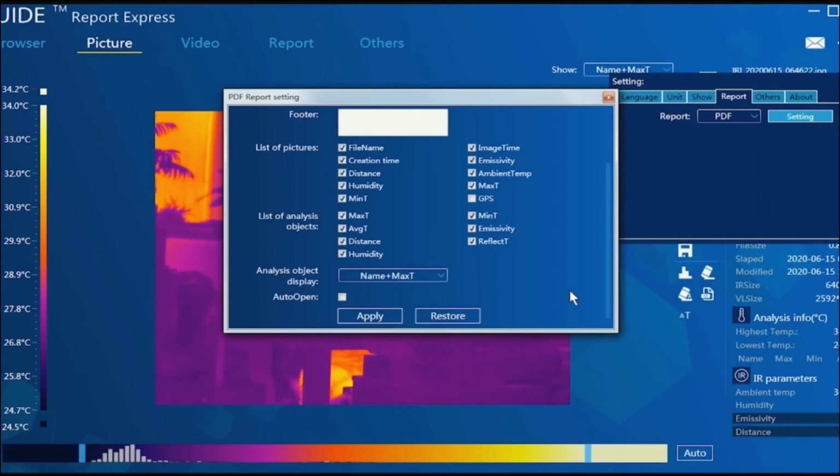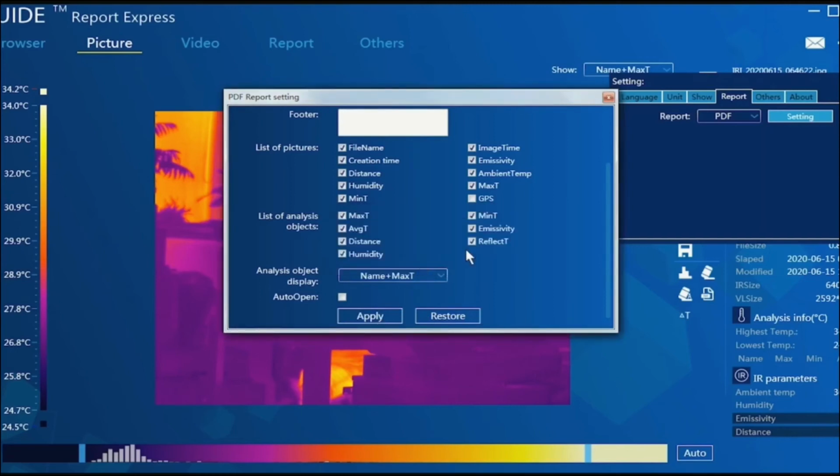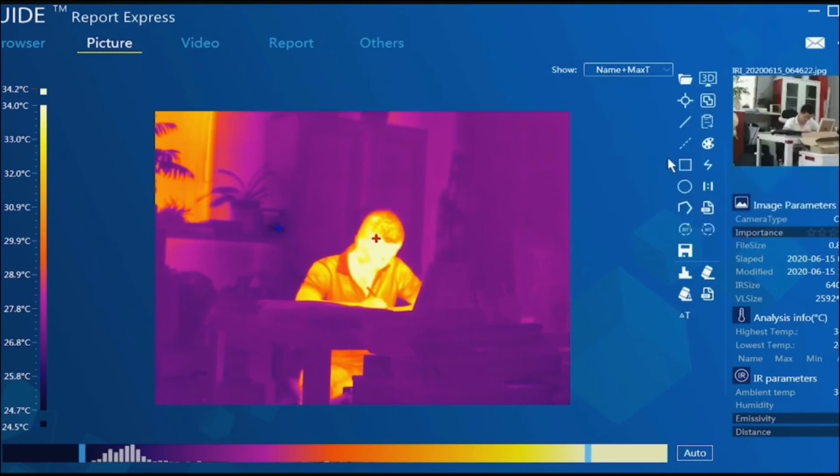Different applications need different information. The name means the name of the object you added in the photos. When it's finished, just click apply. Okay, now we can start to generate a report.